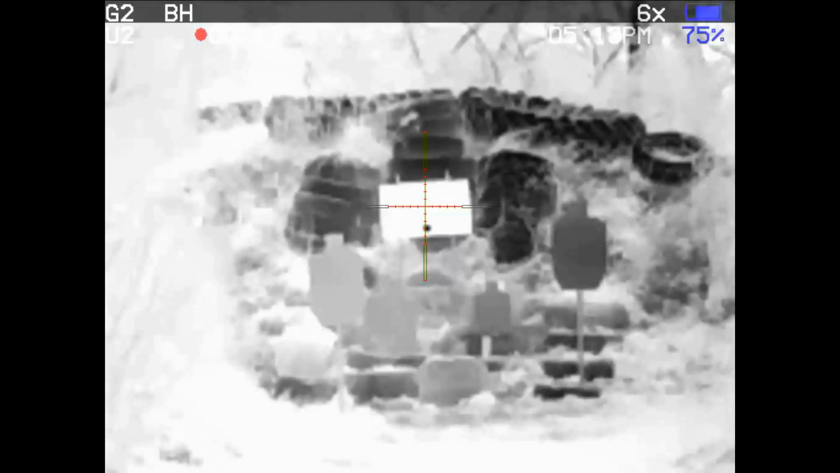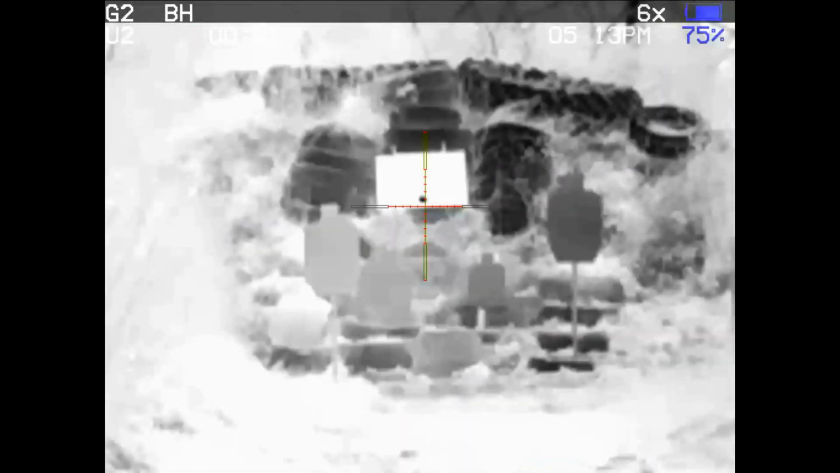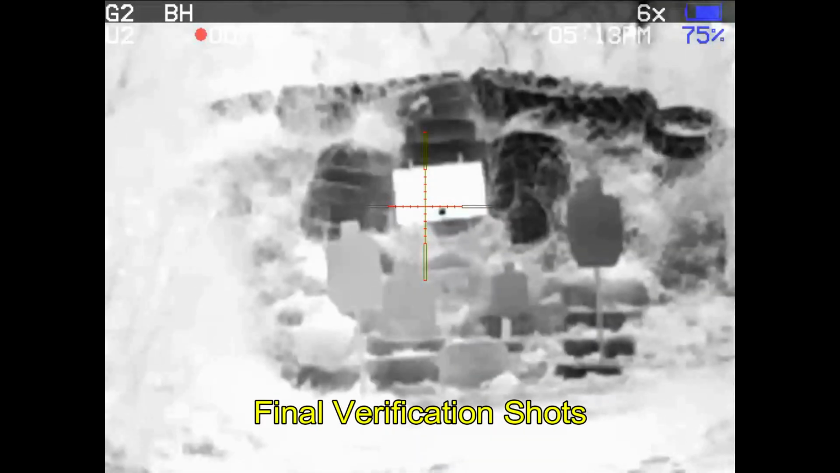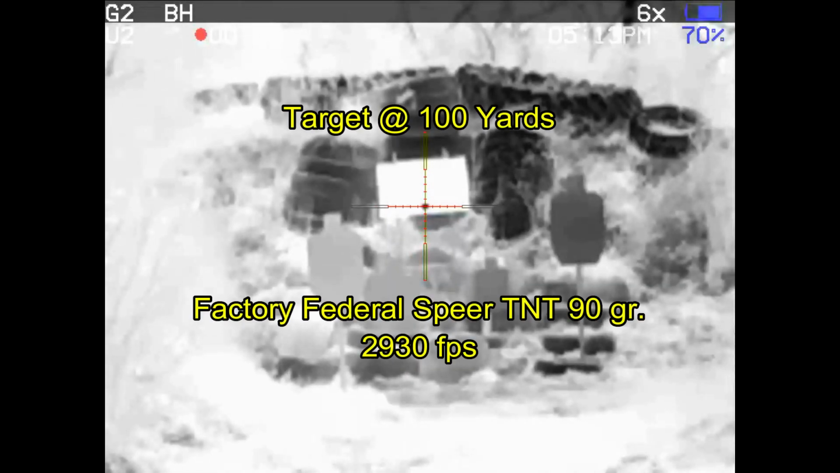I made some adjustments, moved to 100 yards with the interlock ammunition, got it sighted in and zeroed quite nicely. Did not get it recorded, so here I am with some Spear TNT ammunition, trying to get it zeroed as well. Range is hot. And I've set this up in a separate gun profile so that I have the interlock under gun 1 and I have the TNT under gun 2.